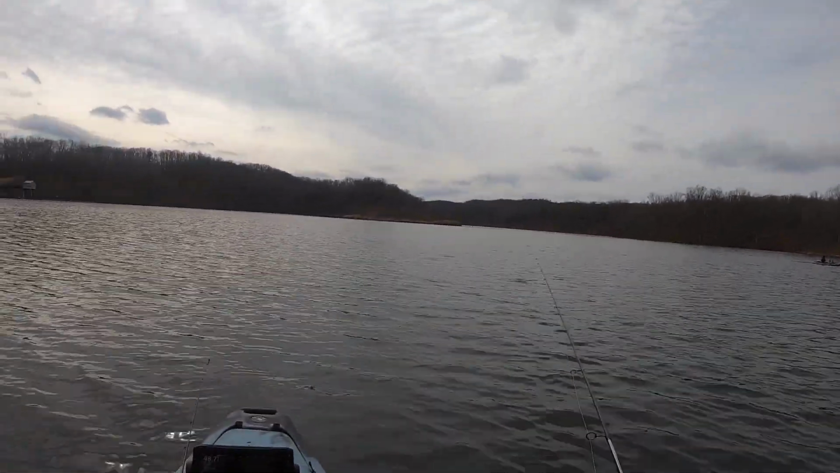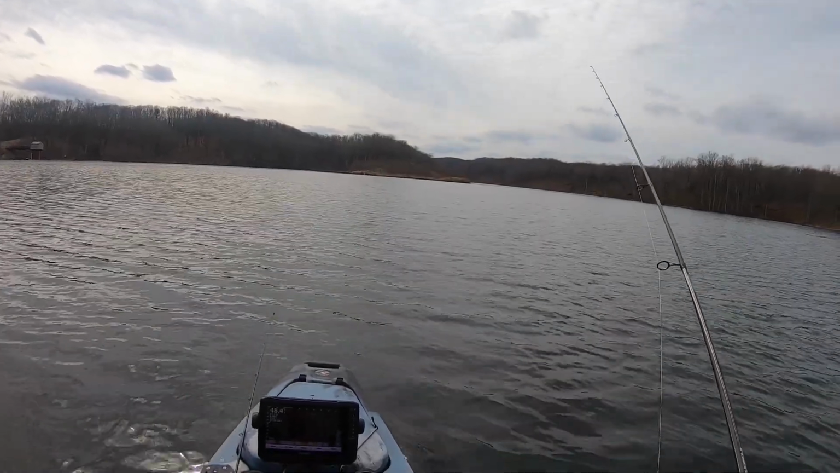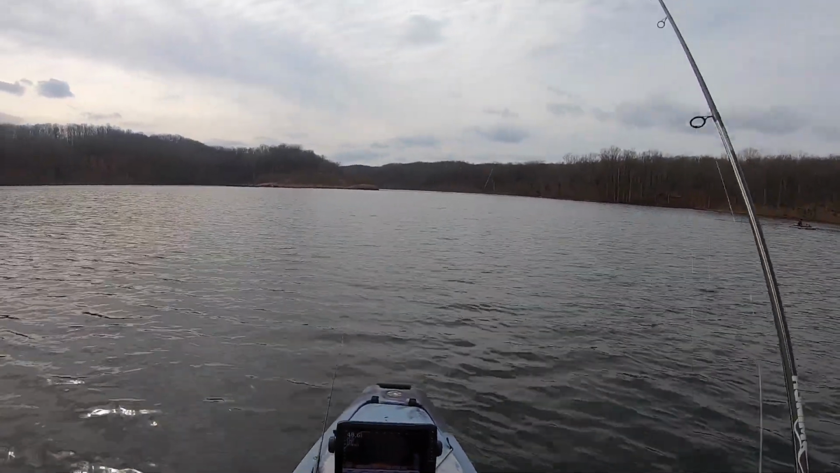the lake like that. But we kept moving around, and eventually we found where the fish were all wintering, and it seemed like almost every fish in the lake was there at that point in time. It got pretty fun.